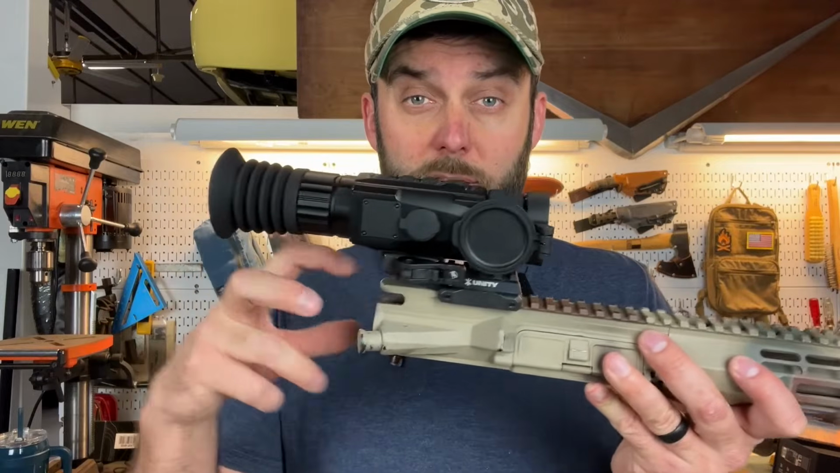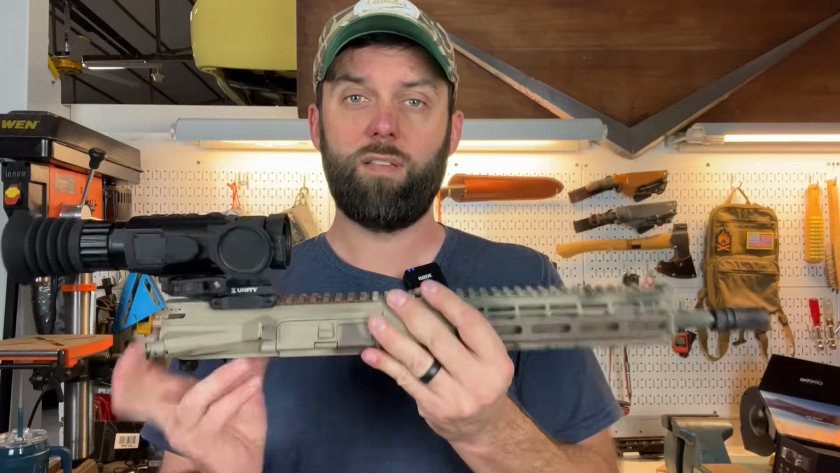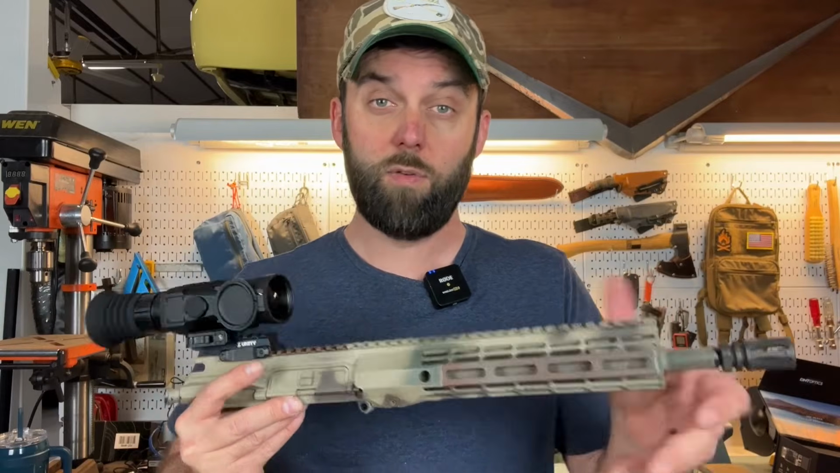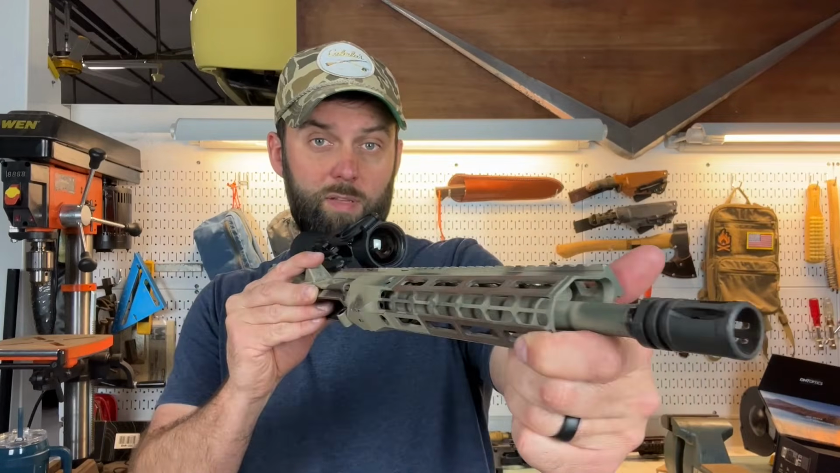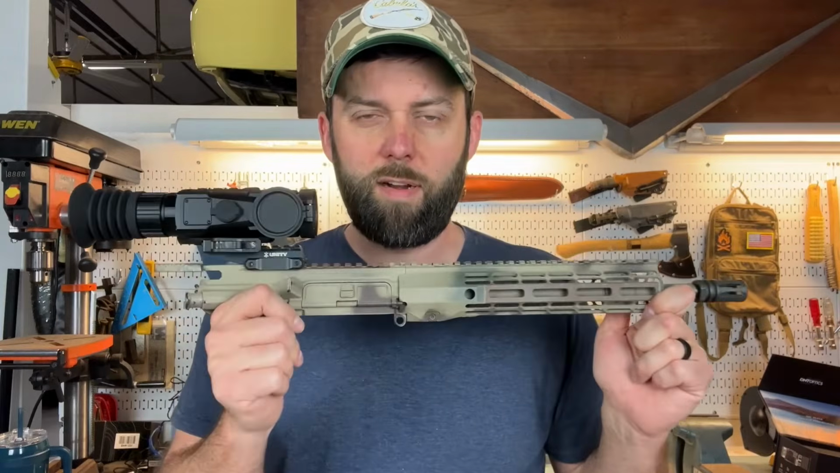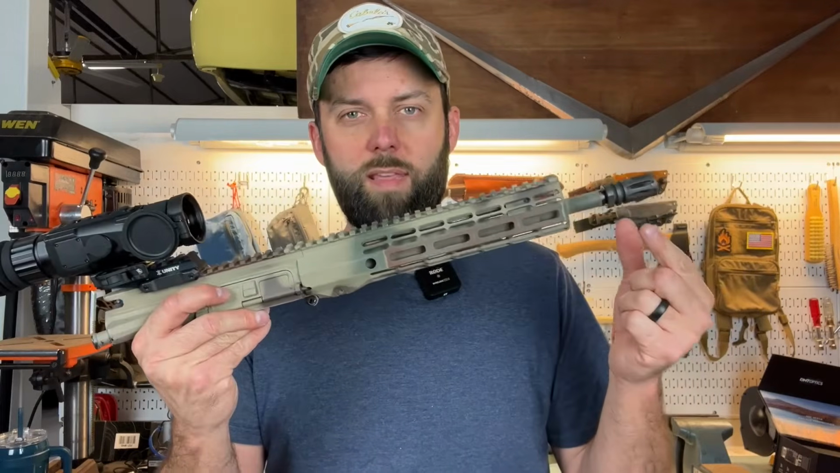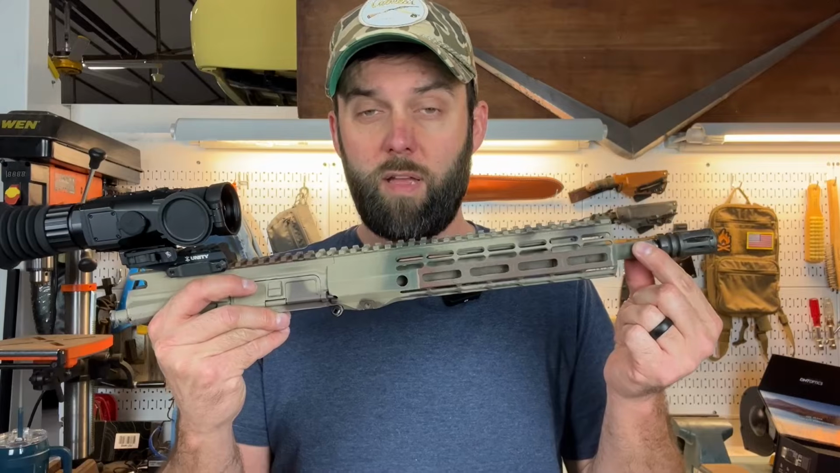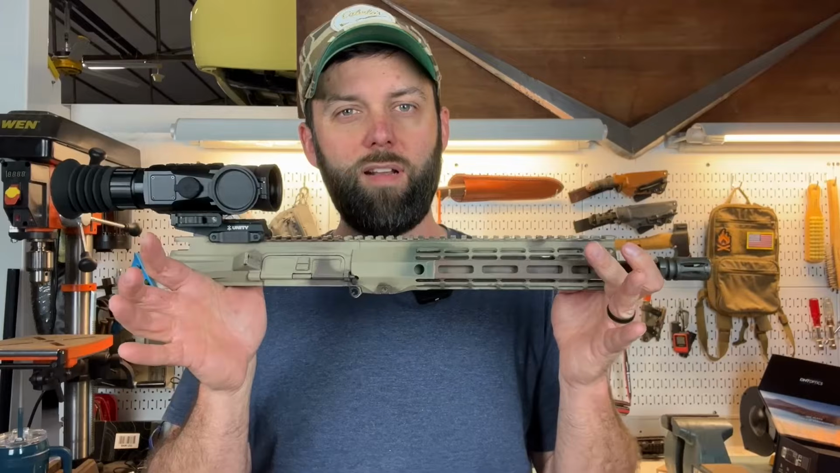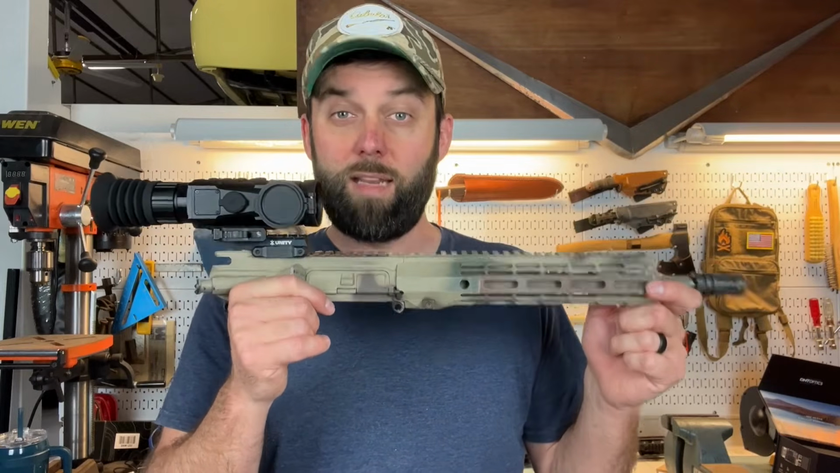Plenty of room to still rack the charging handle. I do plan on putting a white light on here as well as an offset red dot. That way if things get crazy and you get like 50 hogs running at you, you can just turn on the white light, cant the pistol, and take care of them that way. But this is a very nice little lightweight hog hunting setup. It's just an Aero Precision with the .625 Ballistic Advantage Hansen barrel on there. So very lightweight setup, very easy to walk around all night with and take down some bacon.